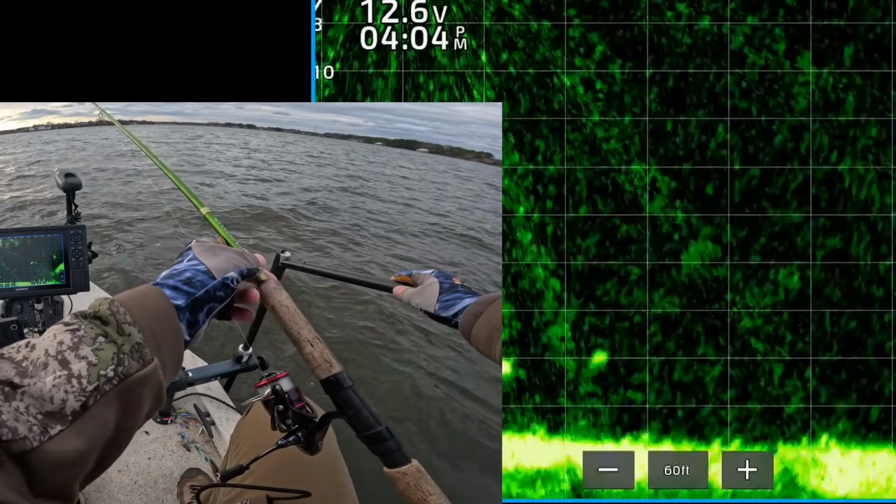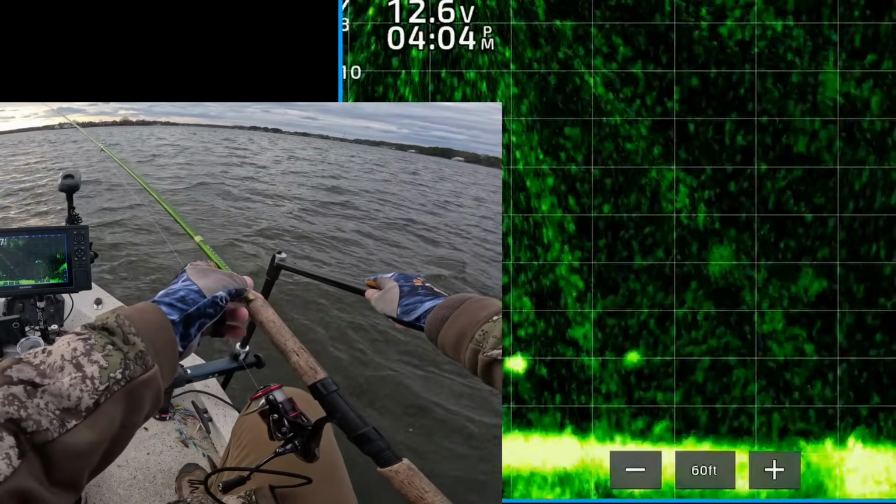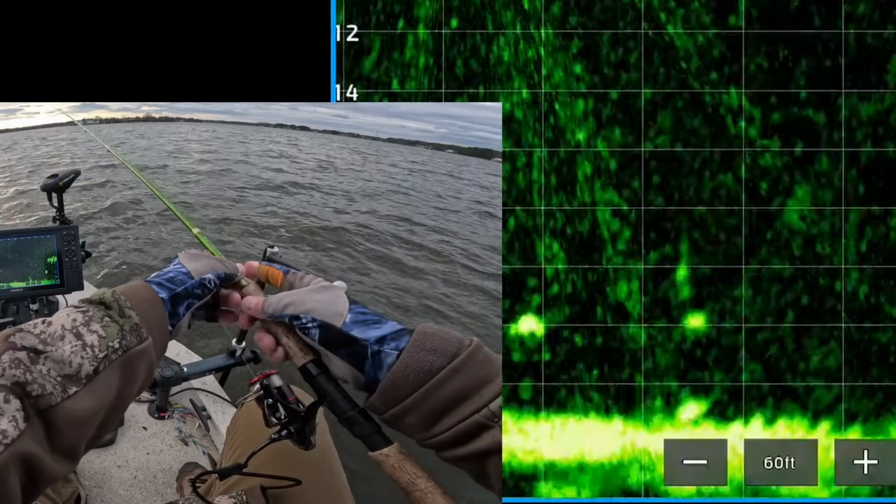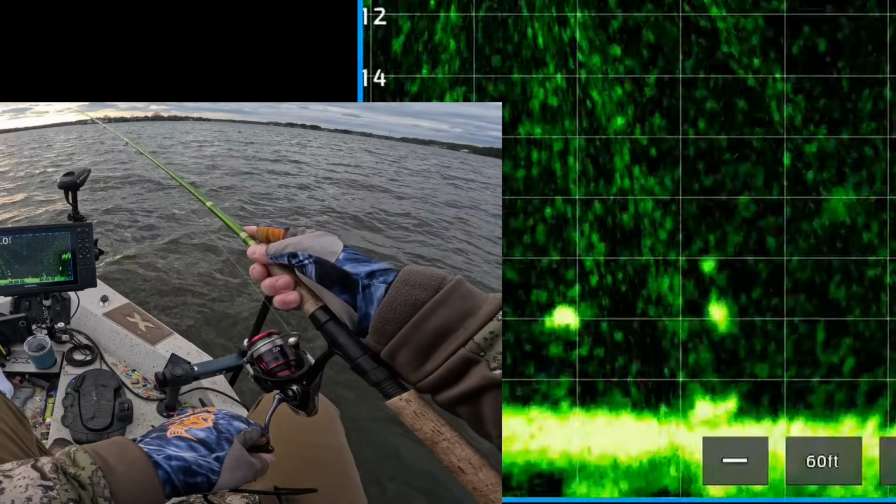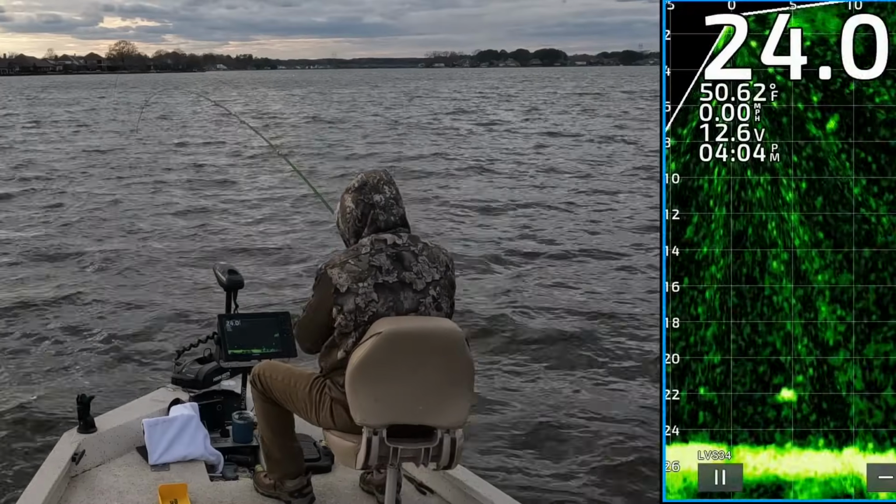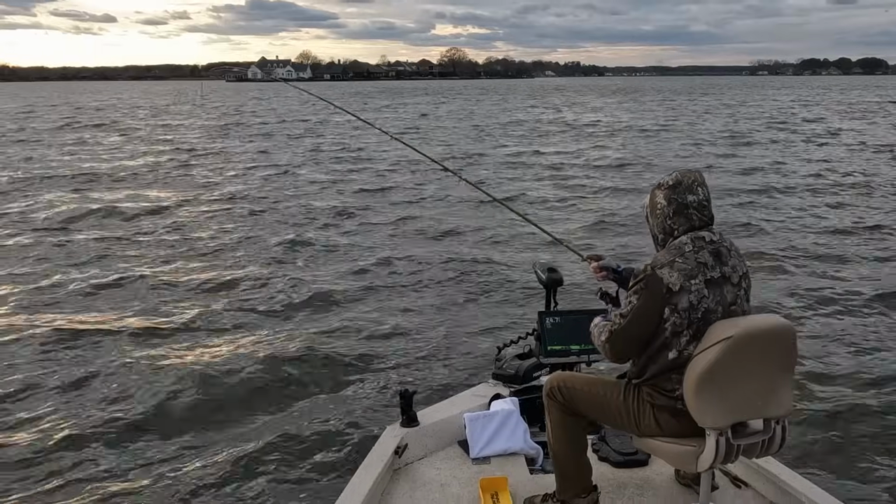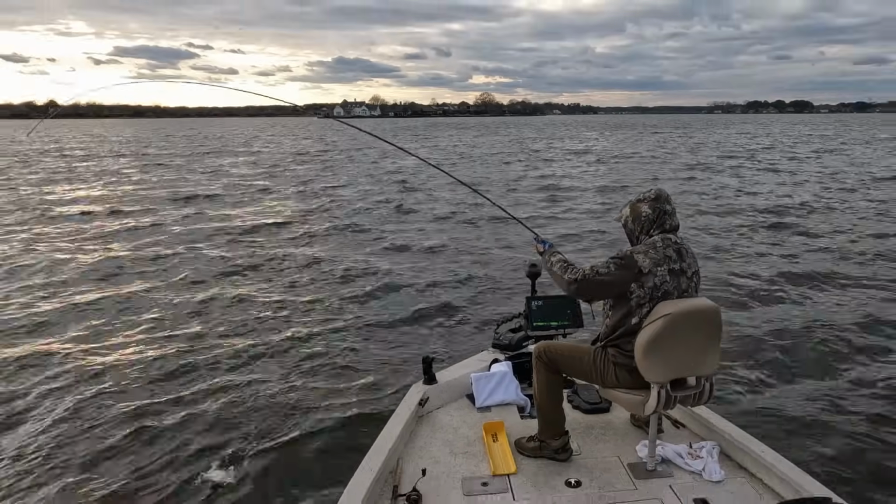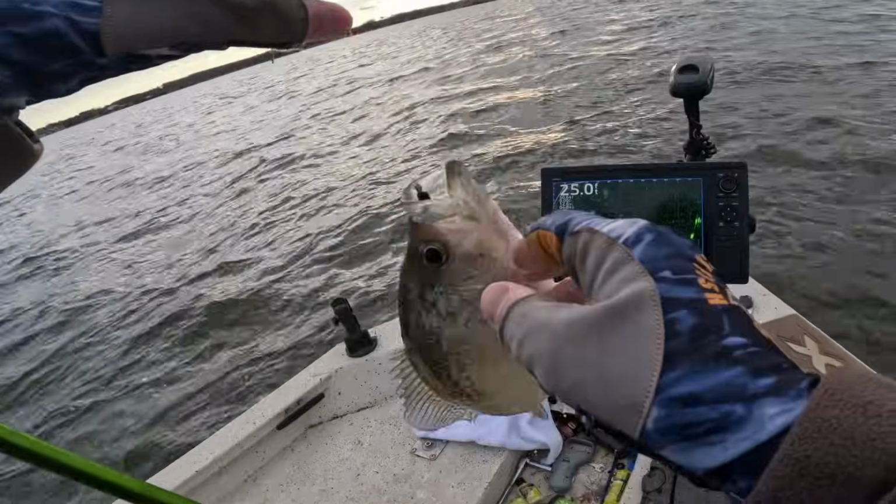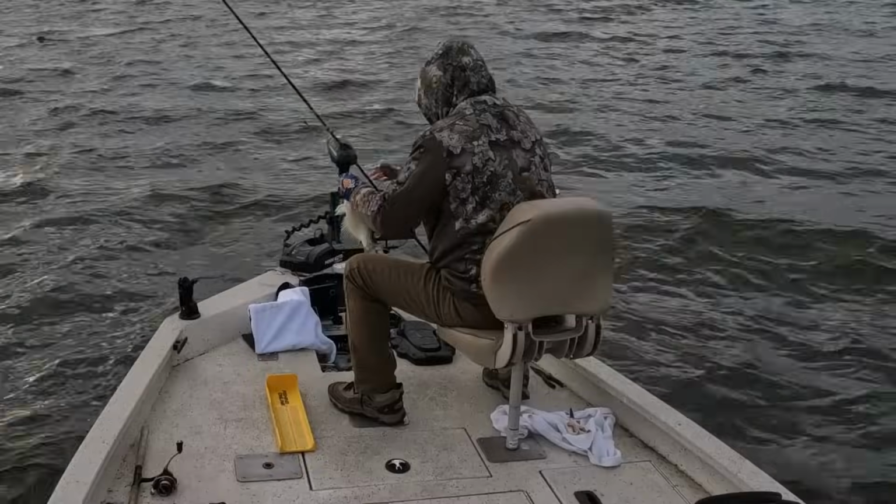So I'm dropping my jig on top of the fish, see if he'll eat it. Oh, he already turned. He's looking at it. There's one under the boat. Yes. That's a good one, too. Get in this boat, dude. Get in the boat. Wanted that.